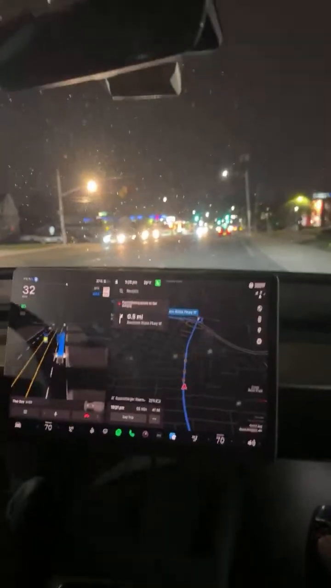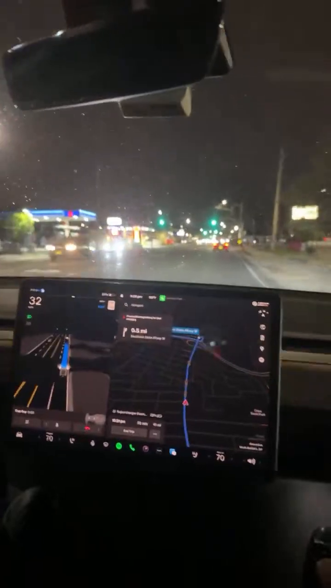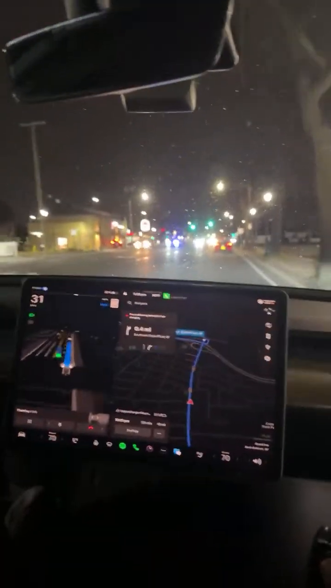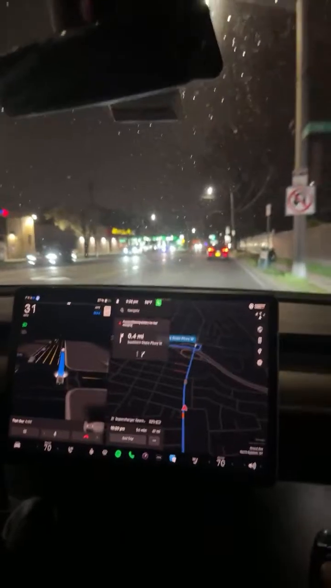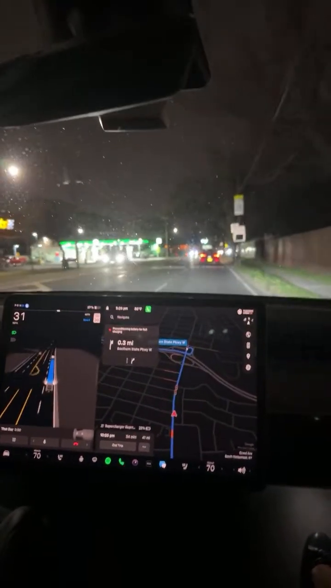So it was a little confused right there, but it stopped at the other red light, which is good. So it goes through yellow lights, but it still tries to stop at yellow lights. But if it can't stop at a yellow light, it seems like it's gonna go right through it. Interesting.